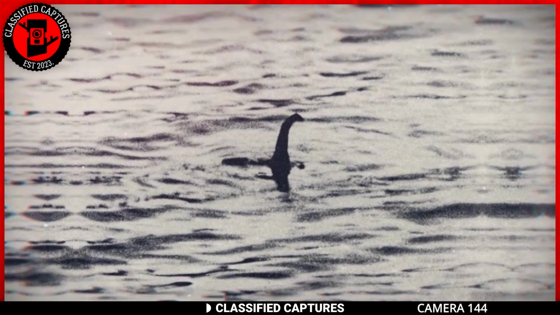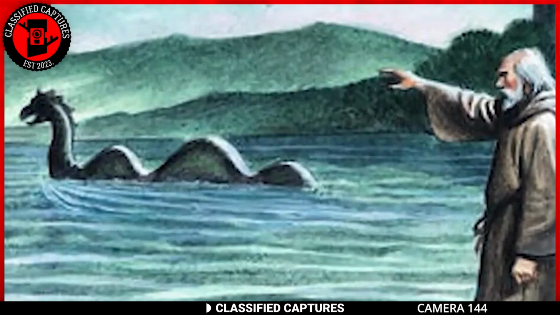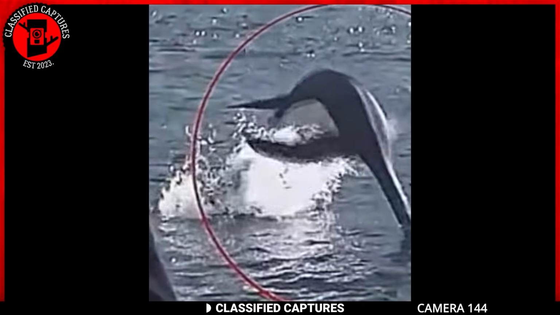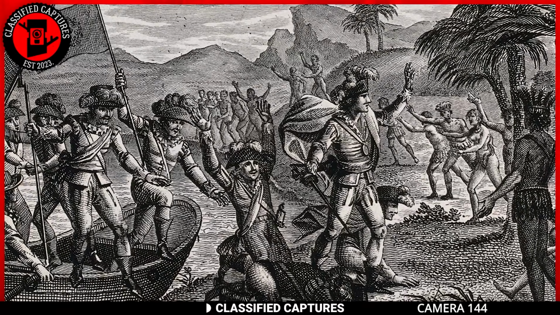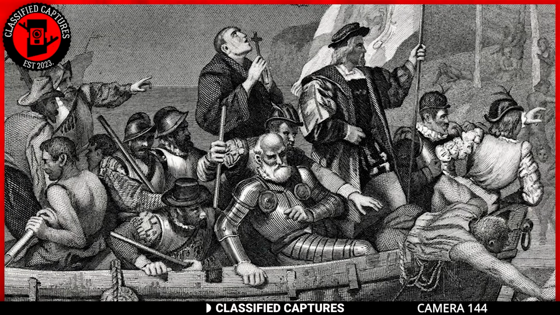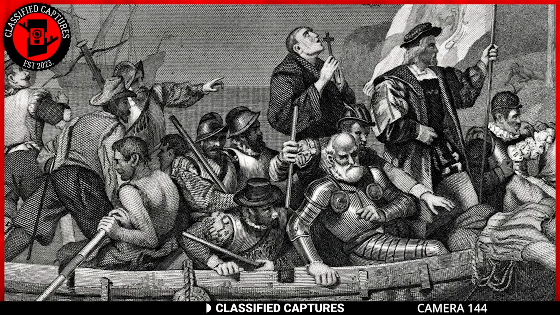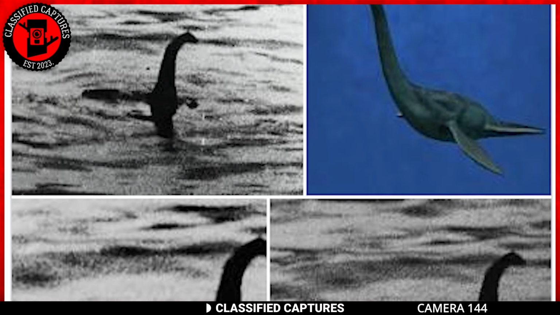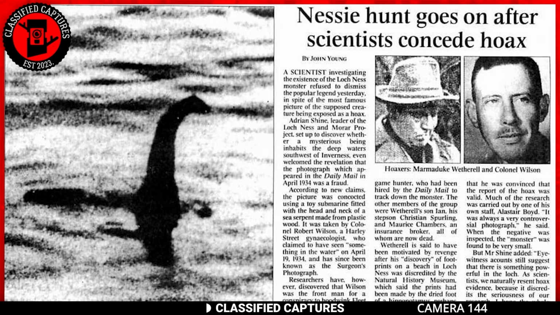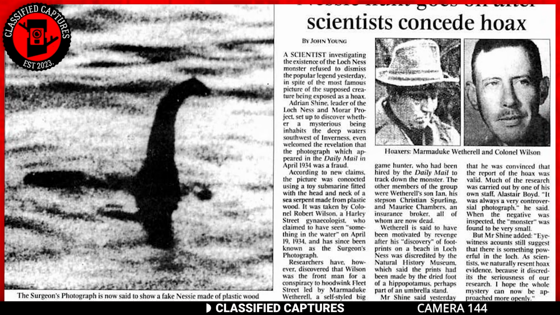Legends and folklore surrounding the existence of this mysterious creature have been passed down through generations of Scottish culture, with sightings and encounters dating back to ancient times. In fact, the first written account of a sighting of the Loch Ness Monster dates back to the year 565 AD, when a missionary named St. Columba claimed to have seen a water beast in the lake. Since then, countless reports and sightings have been recorded, with witnesses describing the creature as having a long serpentine body, a large head, and often a pair of humps protruding from the water.